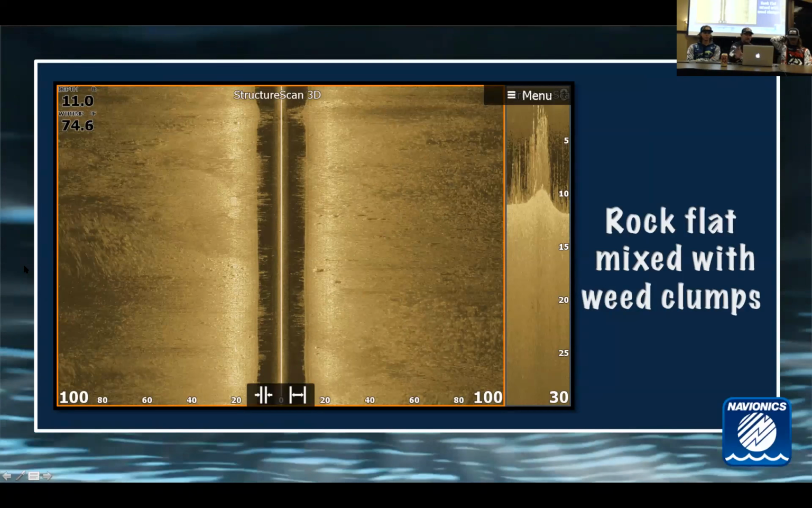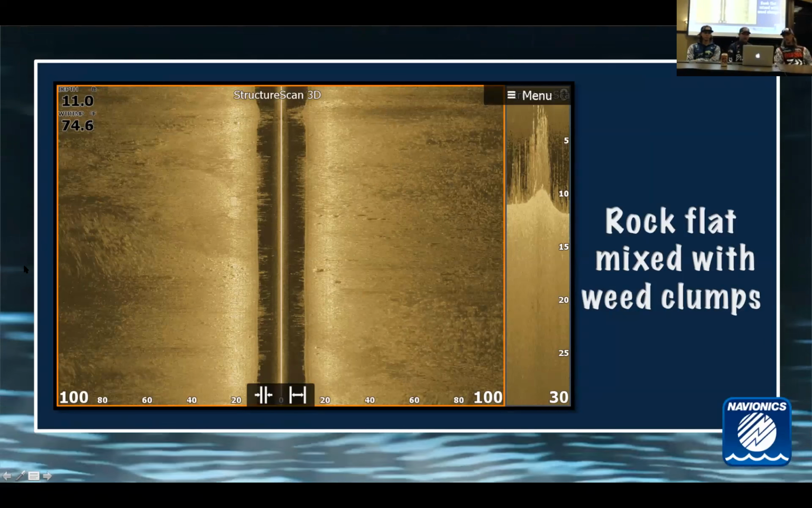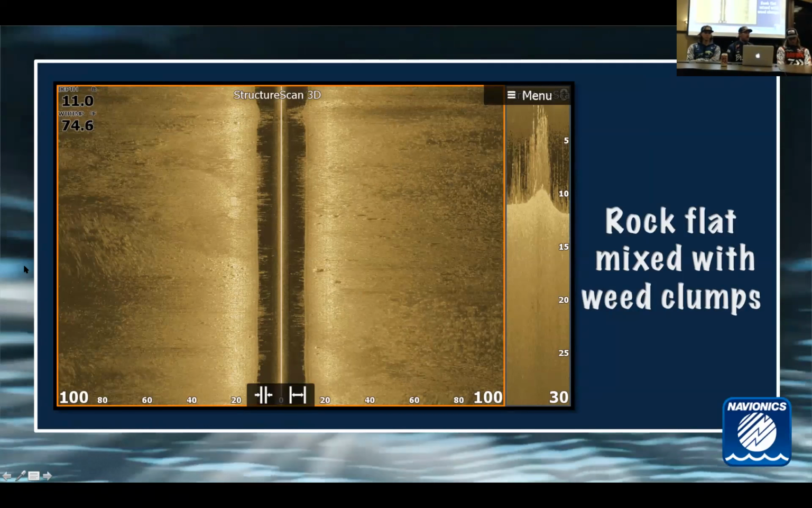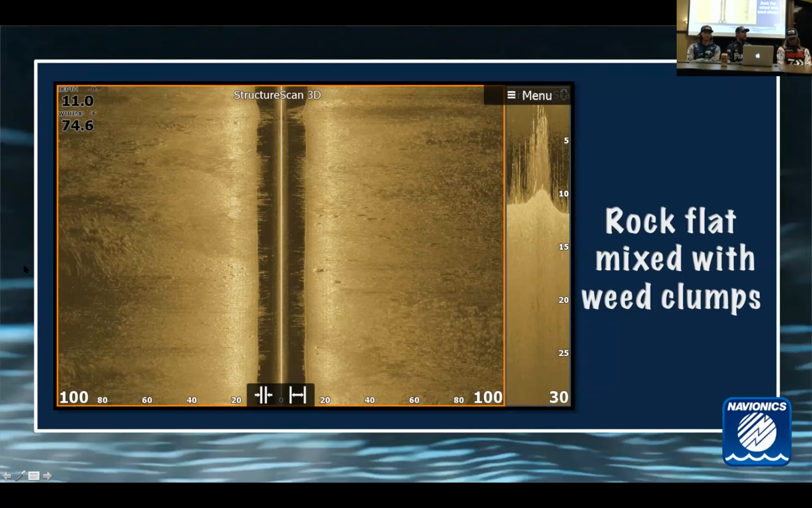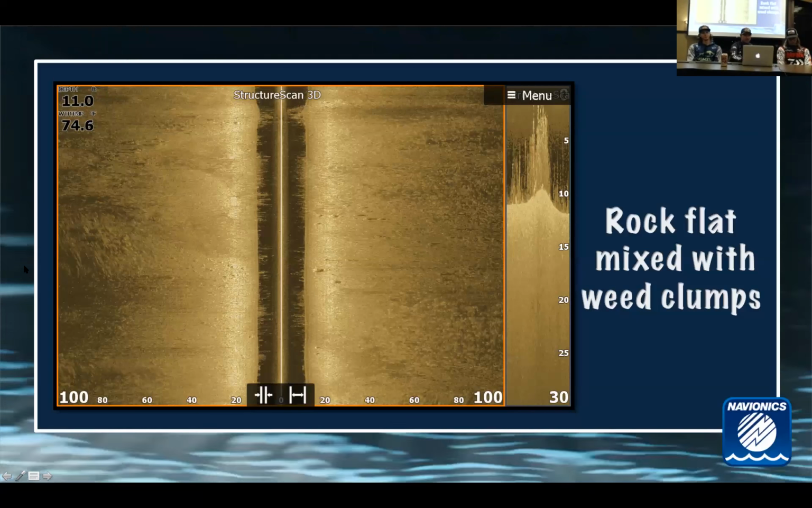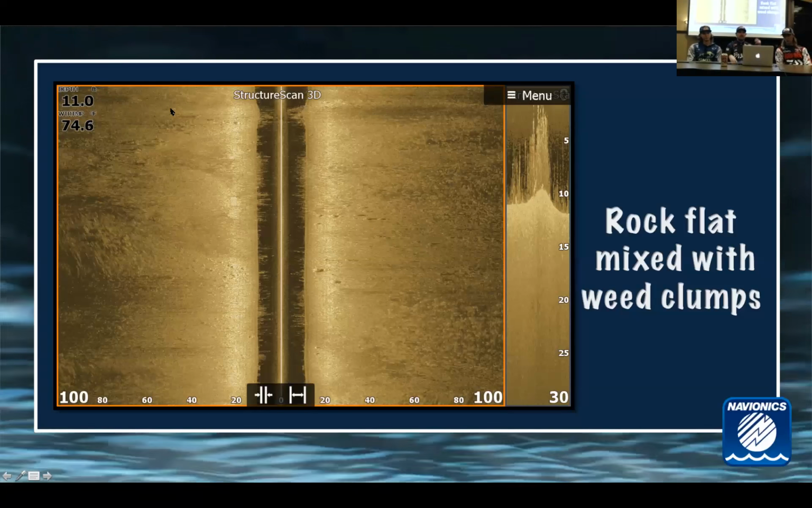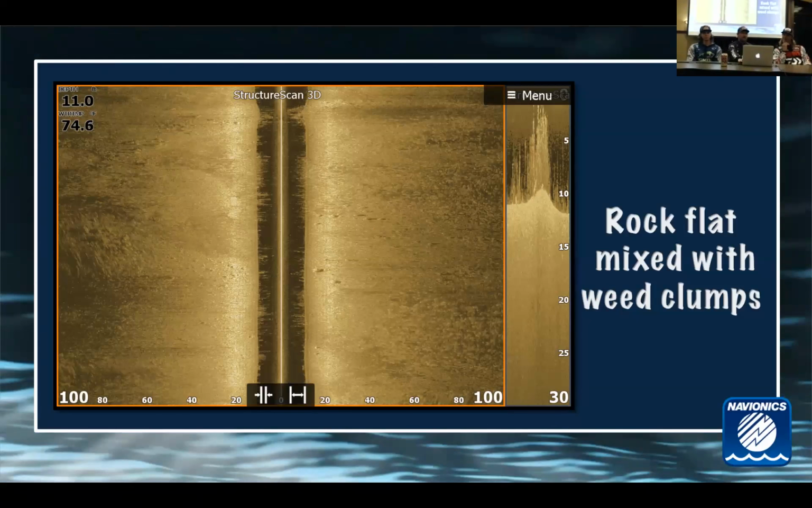This is a good side imaging shot and a down scan shot of an area Chad and I were actually catching them in Lake Champlain. Had a lot of cabbage and stuff, stalks of it. The fish were there. They were there heavy too, and you wouldn't think it. But you can see through here, there's scattered rock all through this whole thing, and just little clumps of vegetation in there. Held perch. It held a lot of perch and crawdads.